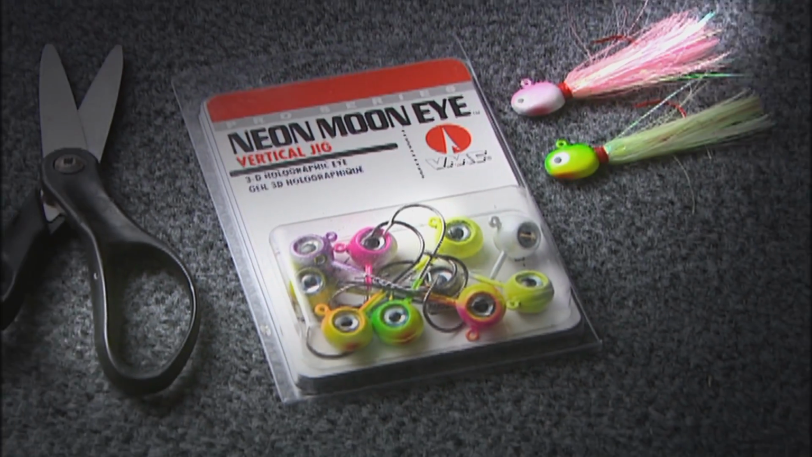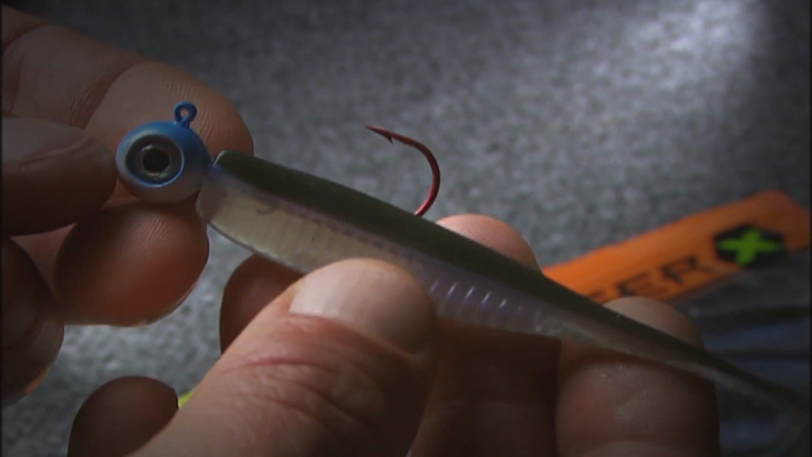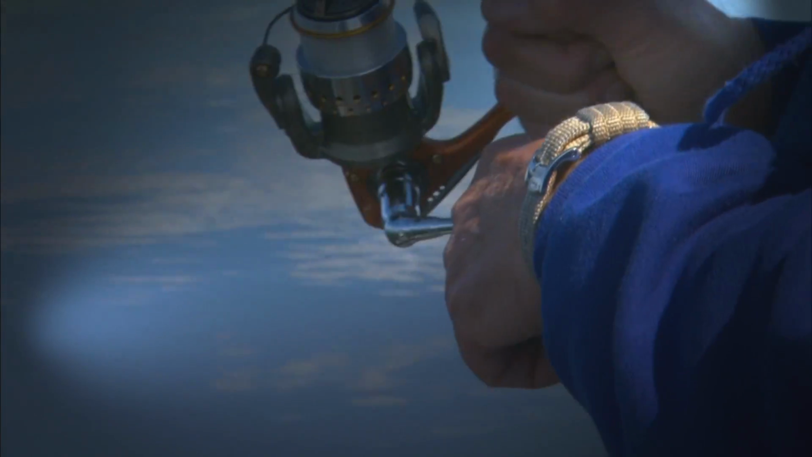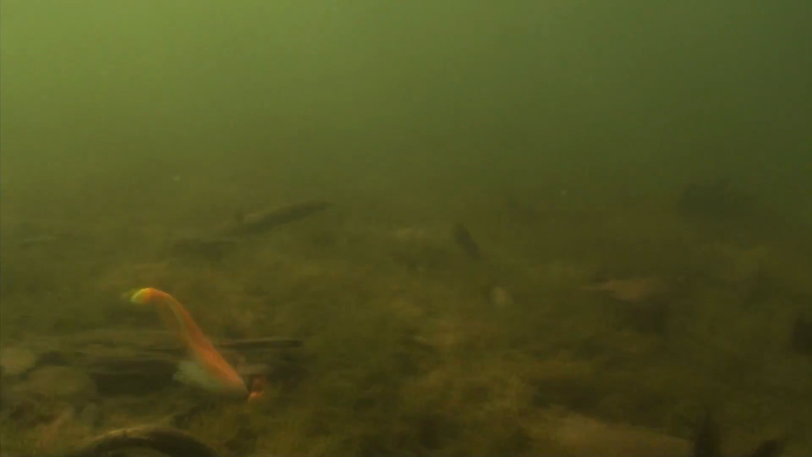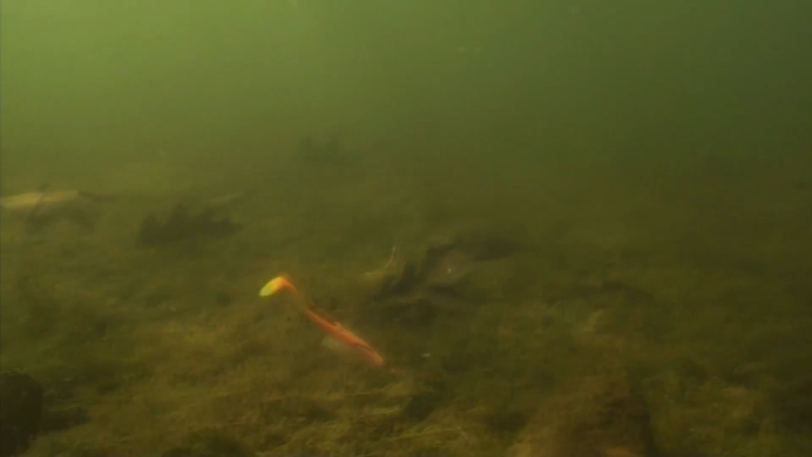We use both a BMC hot skirt jig and a Moon Eye jig tipped with a Trigger X minnow. Generally, an erratic snapping retrieve seems to work the best. One thing that you'll notice is that the bait isn't sitting on the bottom really long. Hey, this is not a finesse tactic.